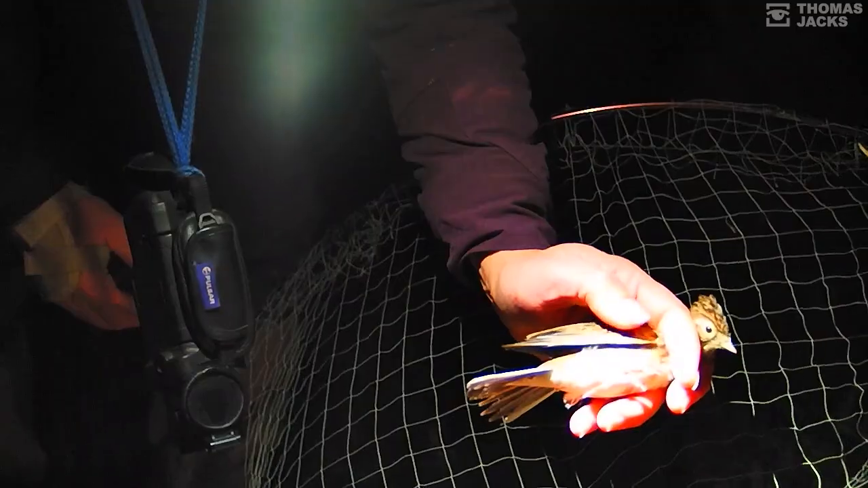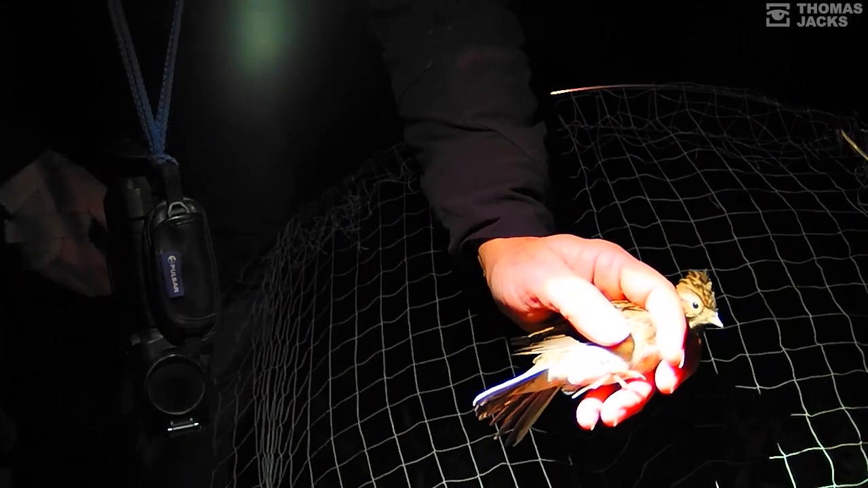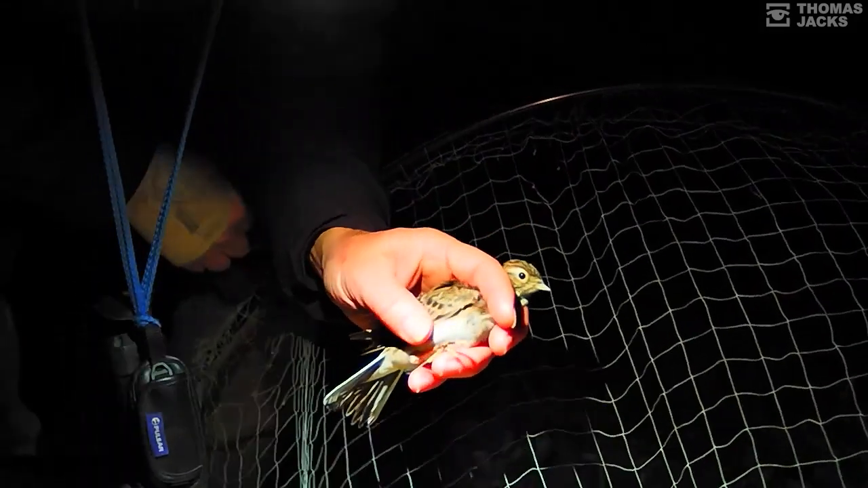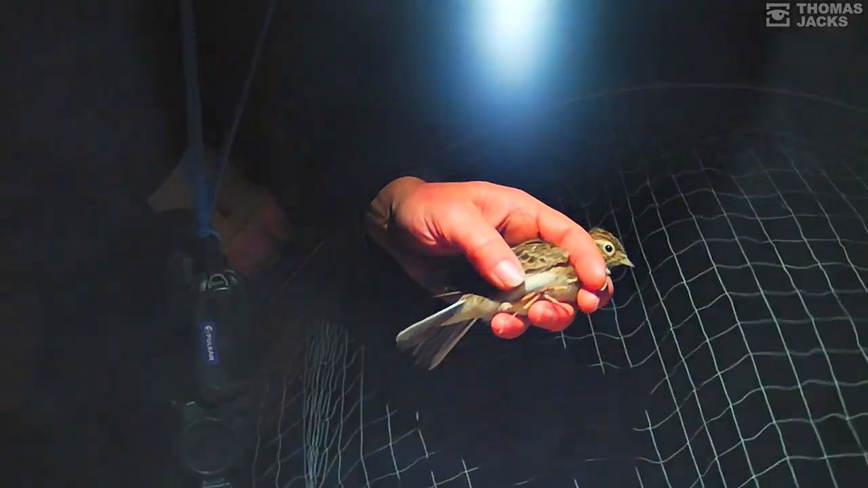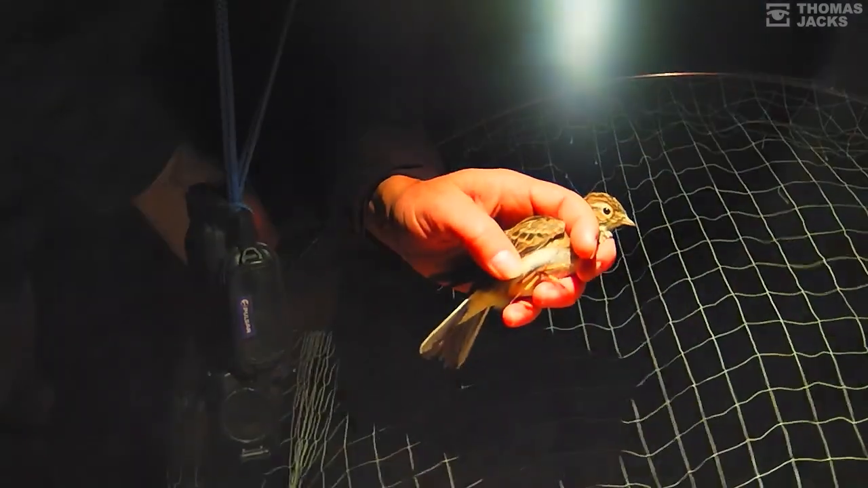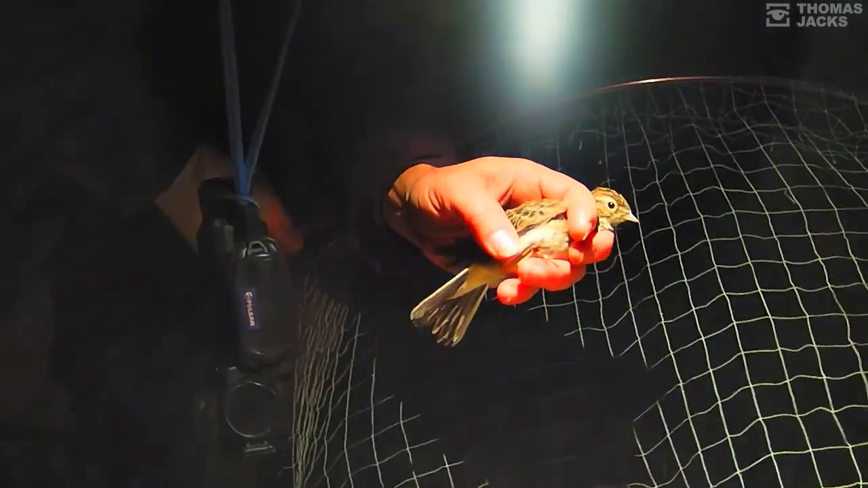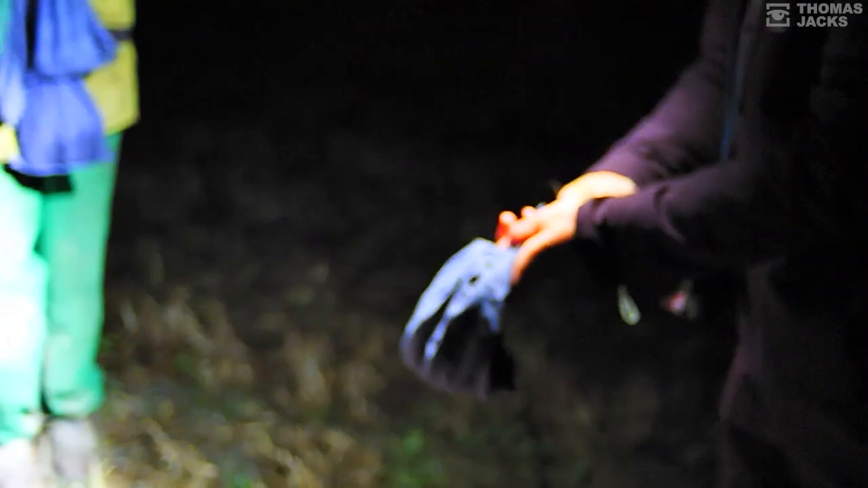Another skylark. It looks like such a privilege to be able to hold a bird like that, be that close to it. It's an unbelievable privilege, and I've been ringing for 25 years, but the day that it's not a privilege and it doesn't feel special is a day I have to give up, and I've not reached that day yet. Lovely things. They are, aren't they? Incredible. But you think before thermal imaging, honestly, it was 2 a year.